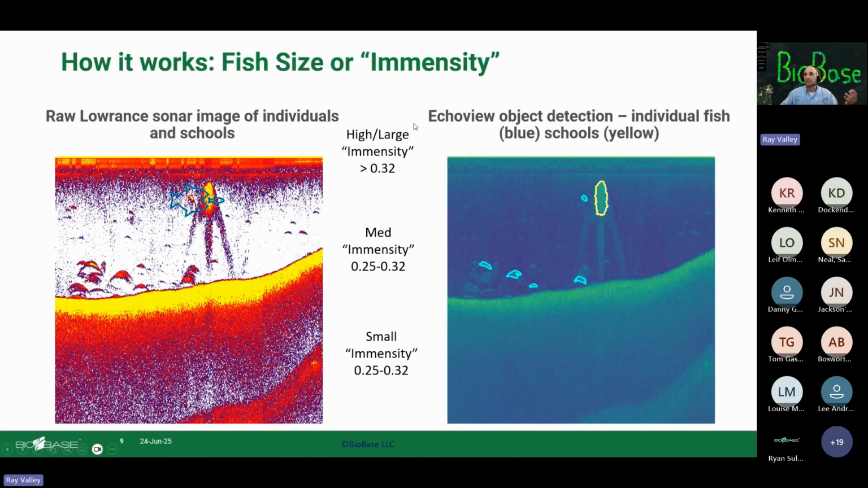and again, give us feedback on what you're finding. Based on our understanding, our knowledge, and the limited amount of data we have from other beta testers, we found breaks at 0.32, medium immensity would be 0.25 to 0.32, and then small immensity, which maybe is an oxymoron. I don't know, maybe we need to change that word. But anyway, that's 0.25 to 0.32.